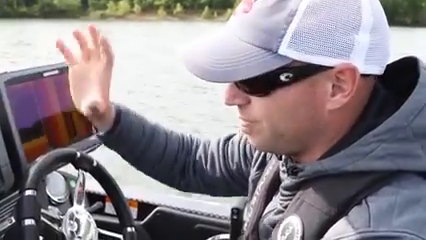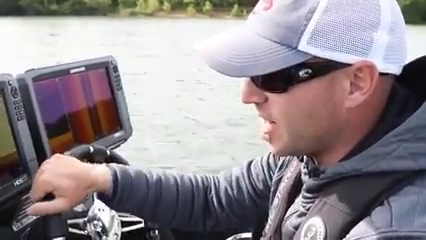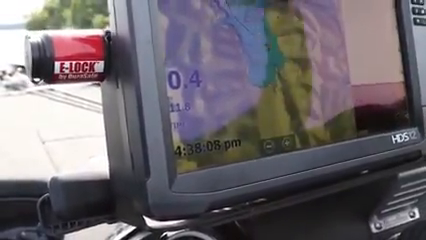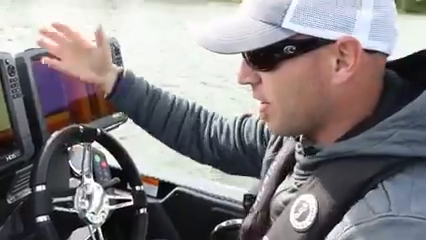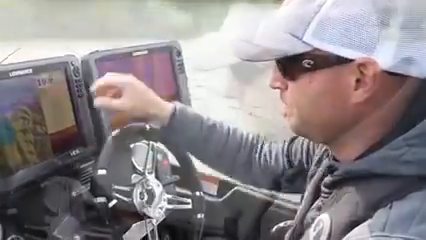So that's pretty much it on the chart, other than doing your edit overlay, putting your speed in there. One thing I like to run is my estimated position error, and what that is, a lot of people don't even run that, but the EPE, that gives you a better idea what kind of satellite reading you're getting at the moment. That way you know how close you can get to a waypoint and how far off you're off of it. So hopefully that helps you out setting up your chart page.